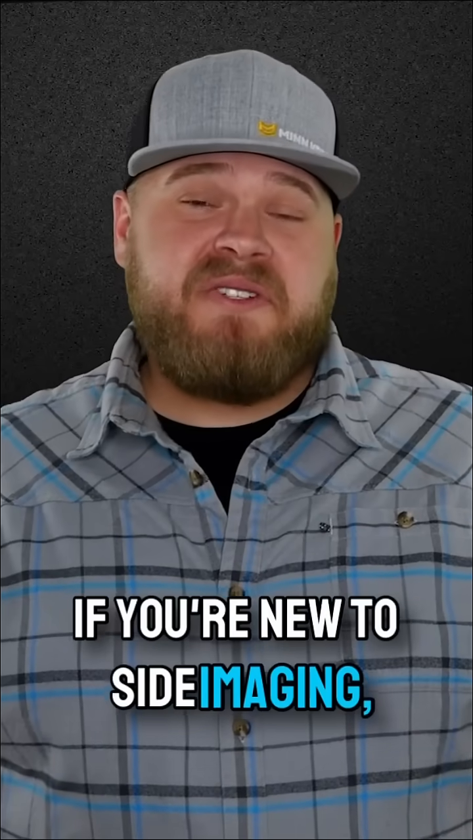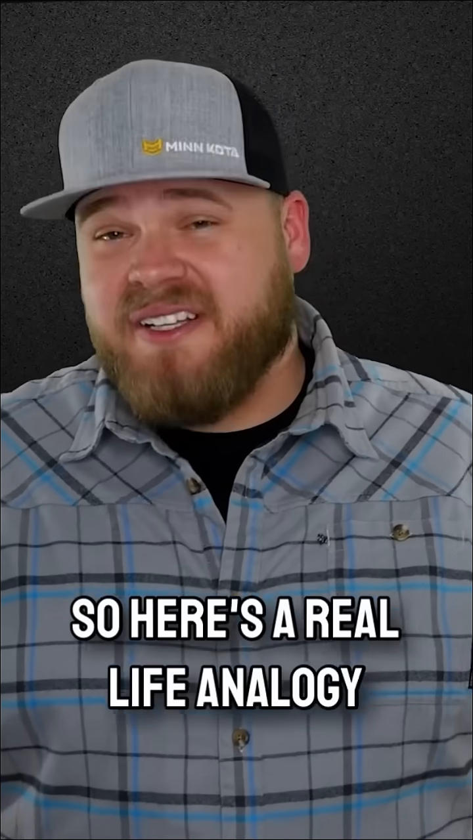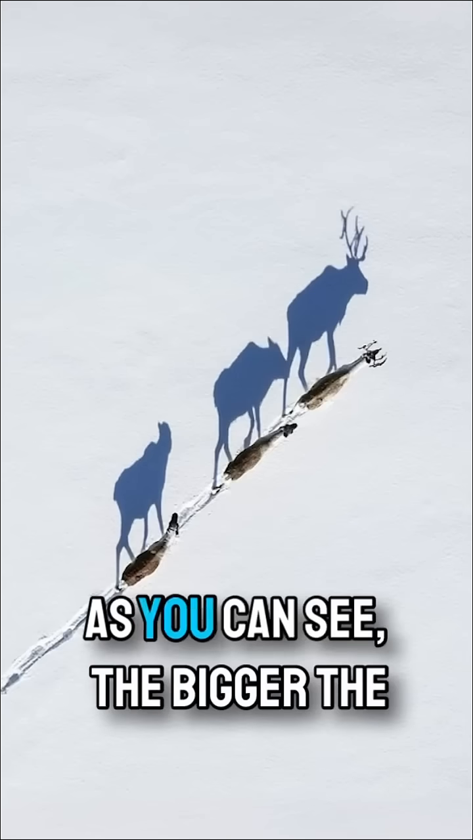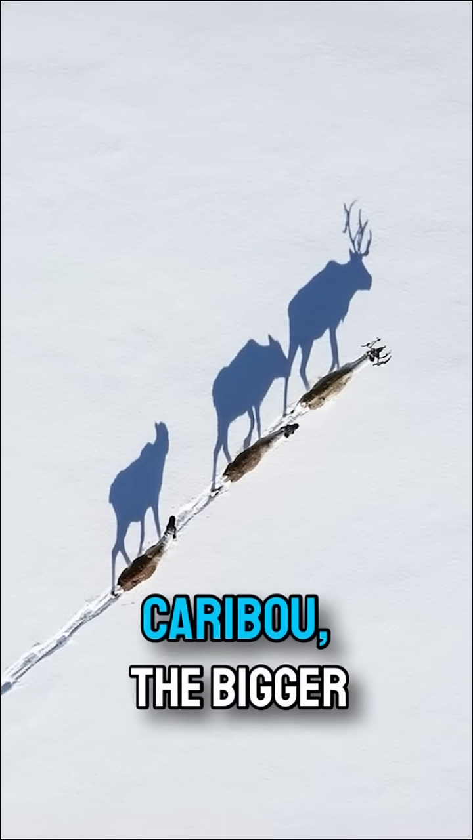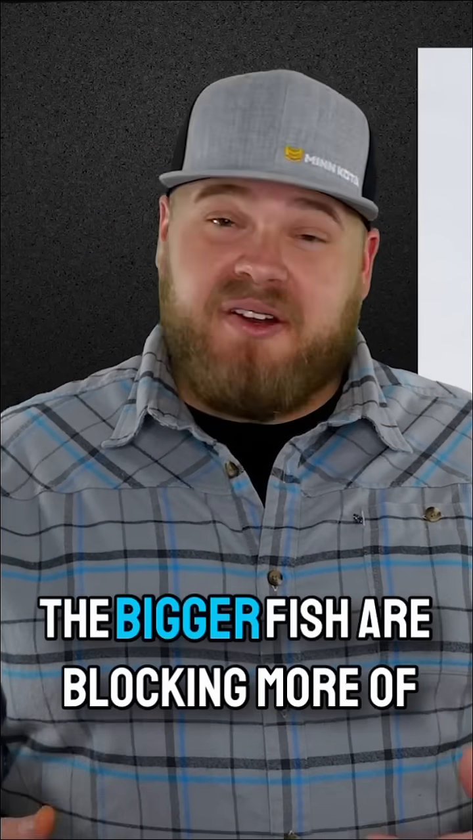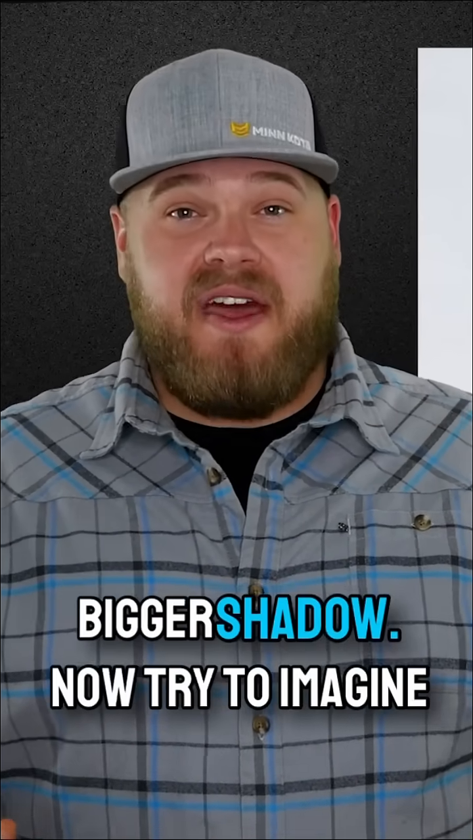If you're new to side imaging, it can be a little confusing as to what you're looking at first, so here's a real life analogy as to what those shadows in fish look like. As you can see, the bigger the caribou, the bigger the shadow, because it's blocking more light. Or in our case, the bigger fish are blocking more of that sonar return, creating a bigger shadow.